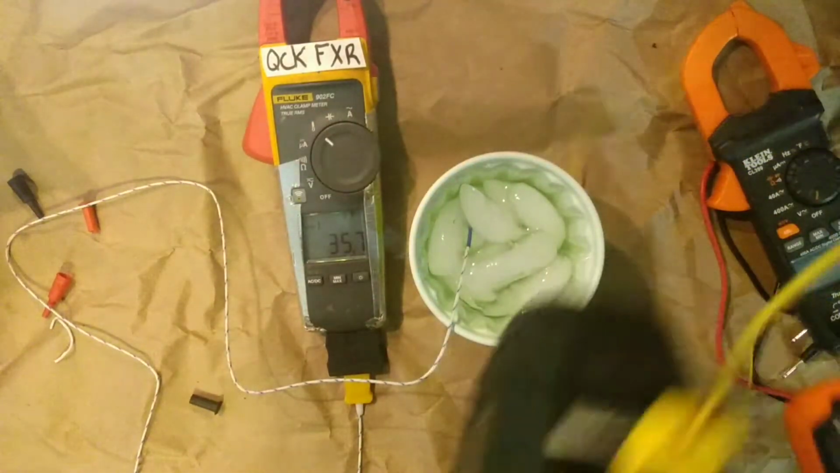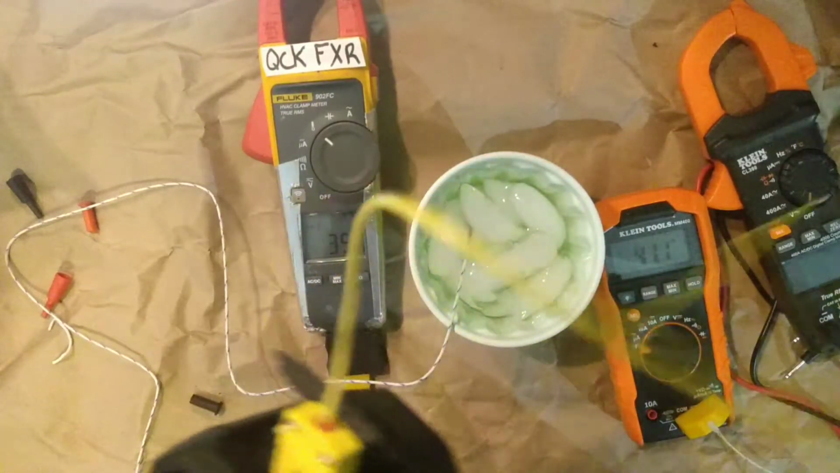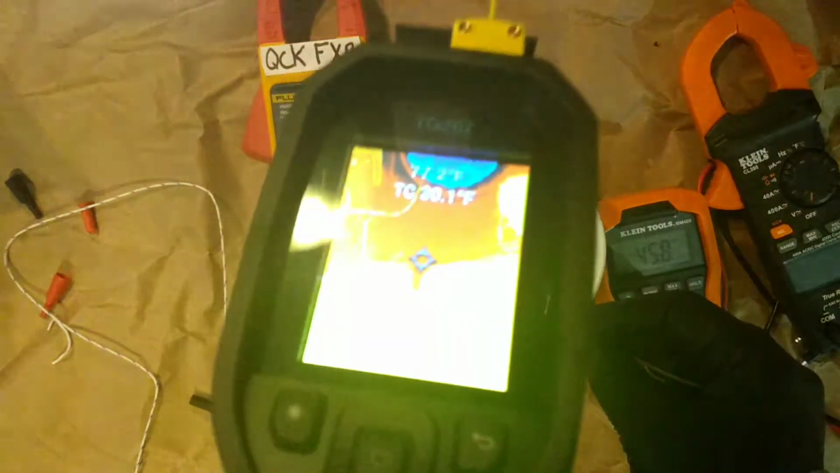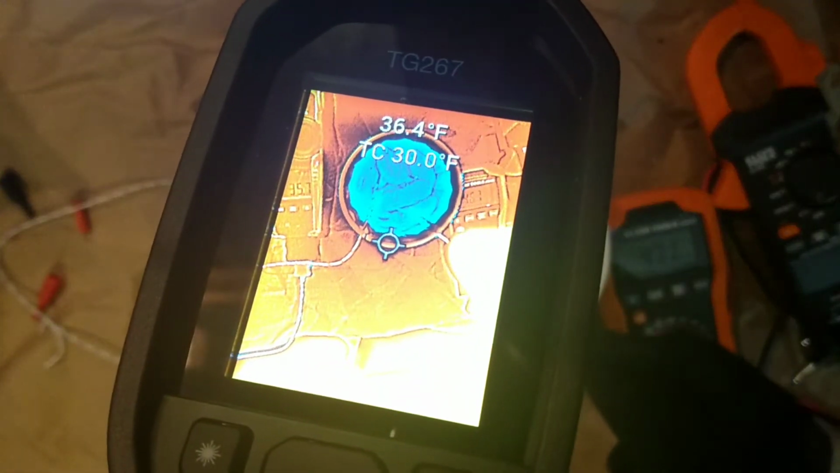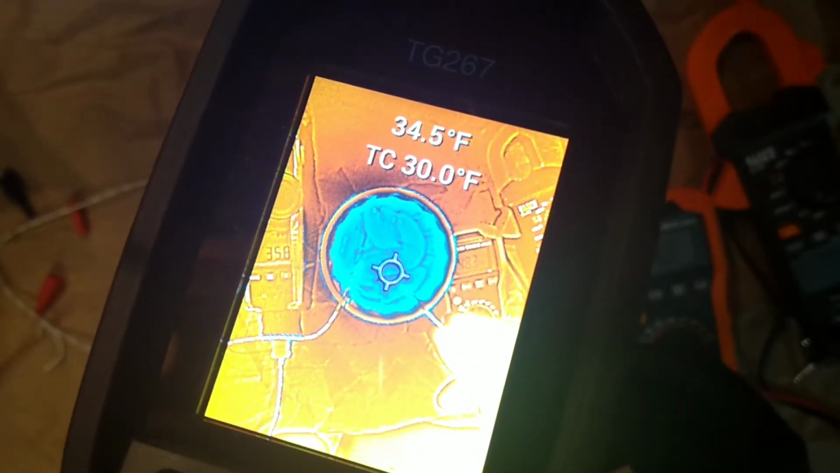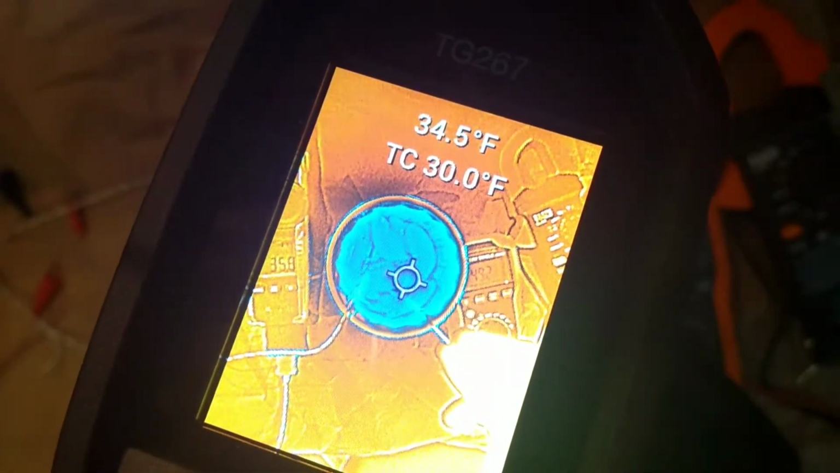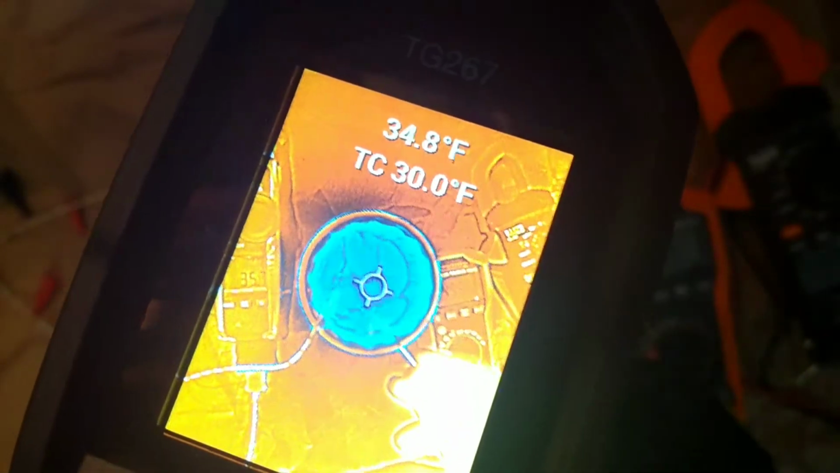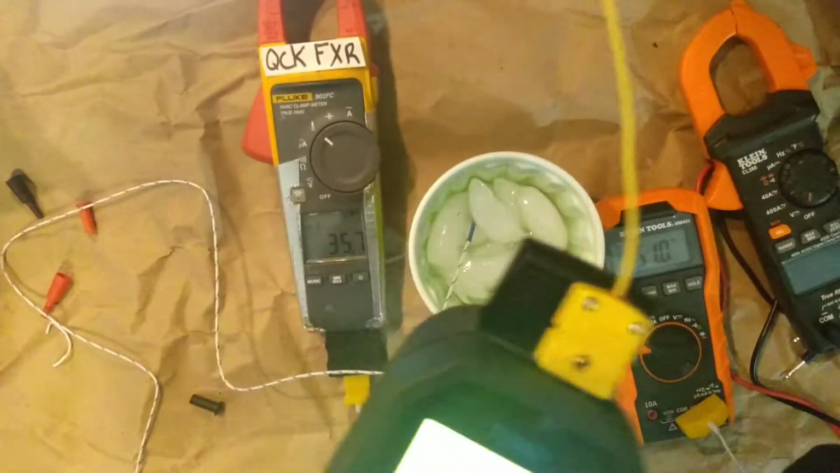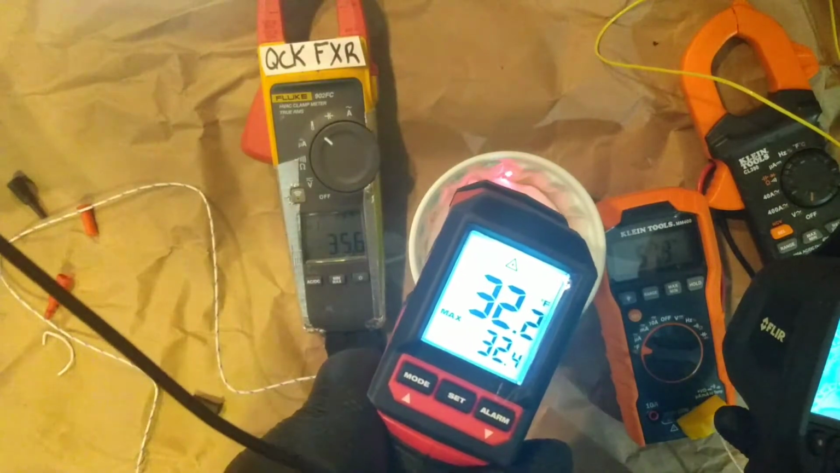This stuff is stiff, so you know you're going to get some variance. But don't forget the camera reading, cut some slack for emissivity. You have to adjust it. I'm going to show the chart in the video. And this is about our best: 32 degrees.